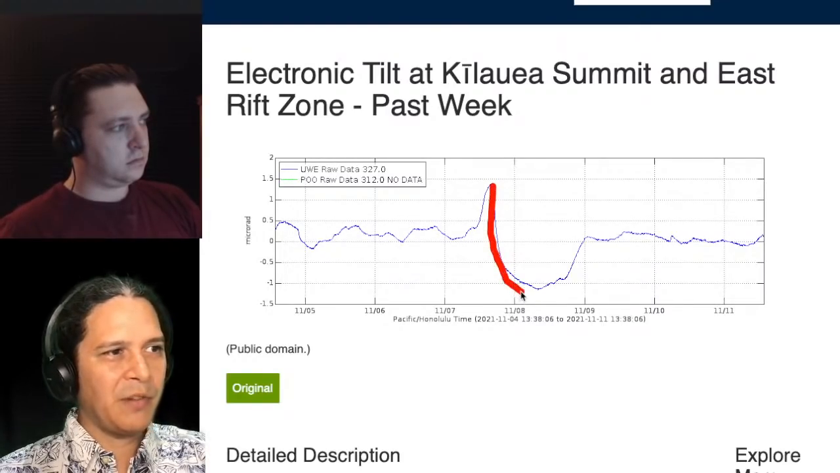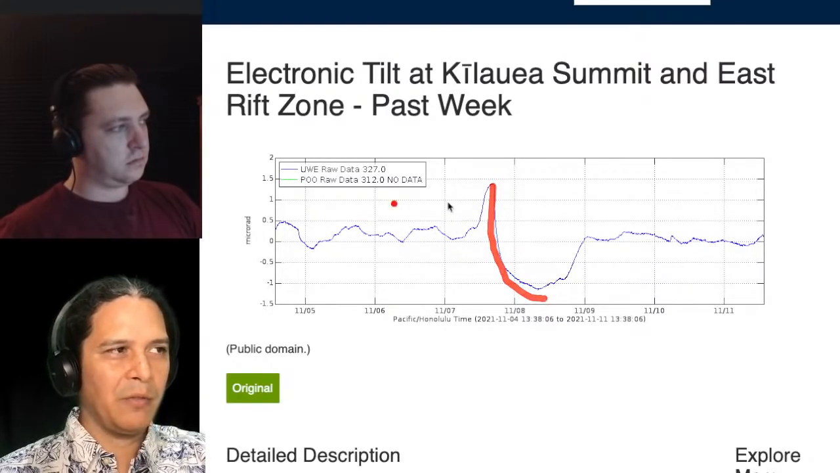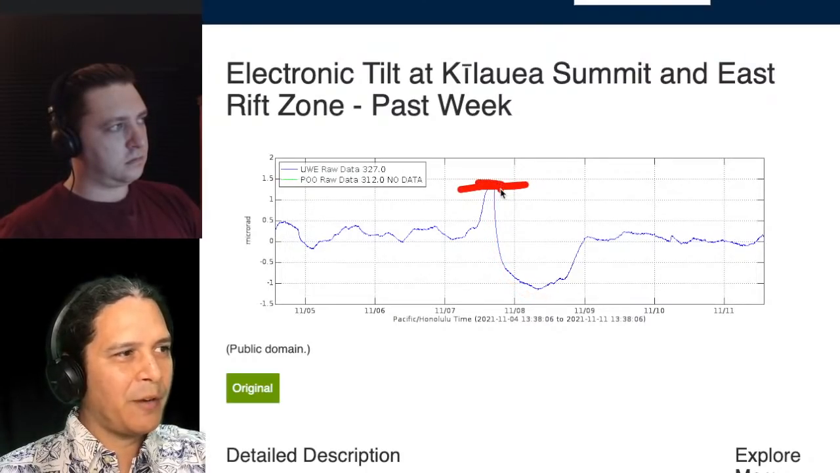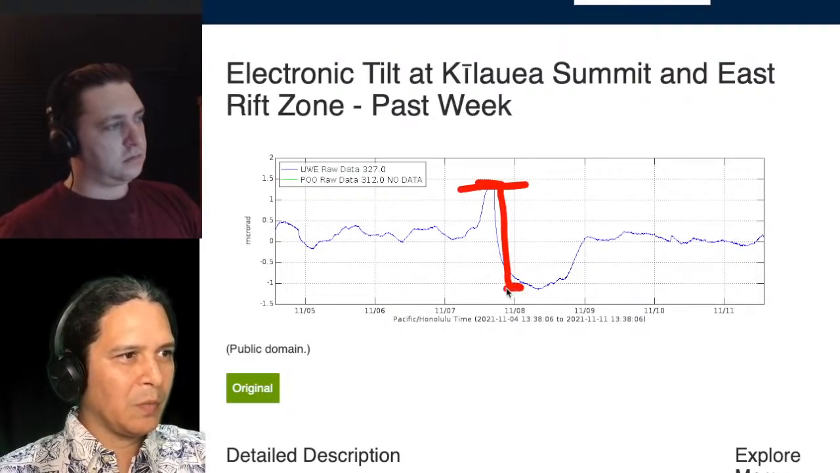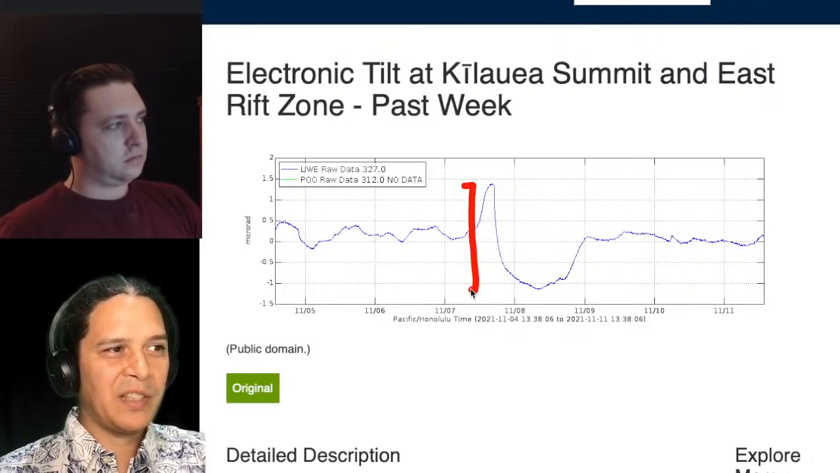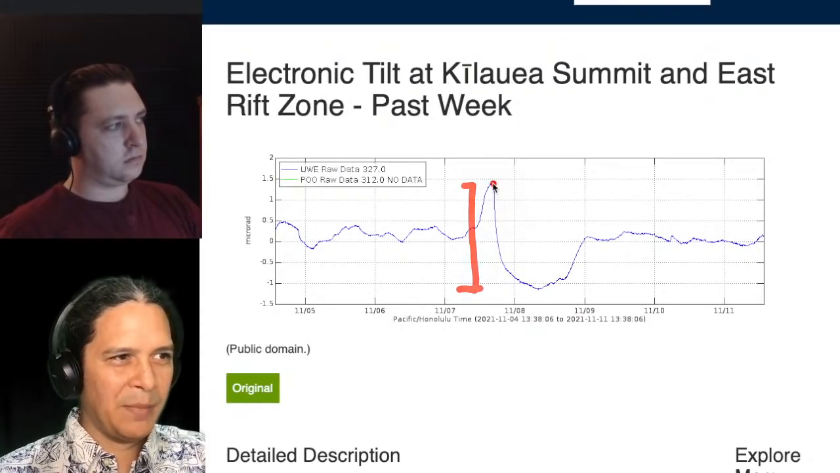Followed by this big decrease right here. And I say big just compared to the recent changes, because in absolute magnitude, it was coming up from not quite 1.5 microradians to not quite minus 1 microradian, right? So that's maybe 2.5 microradians in total. We've had deflation-inflation events that are bigger than that, right? This does not look like a typical deflation-inflation event.